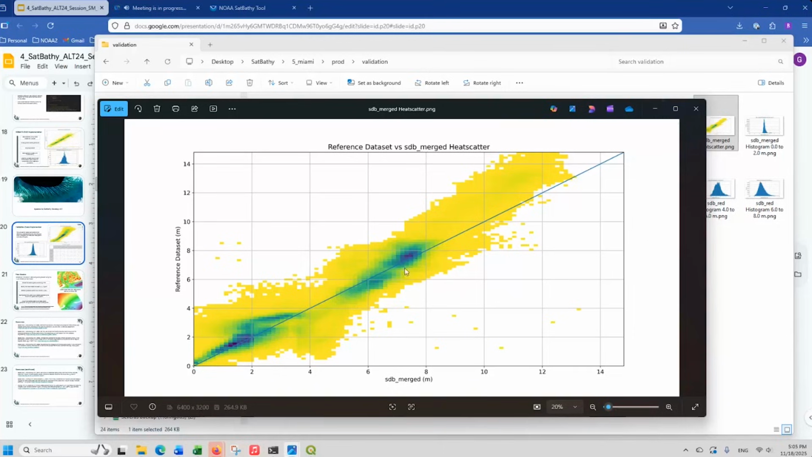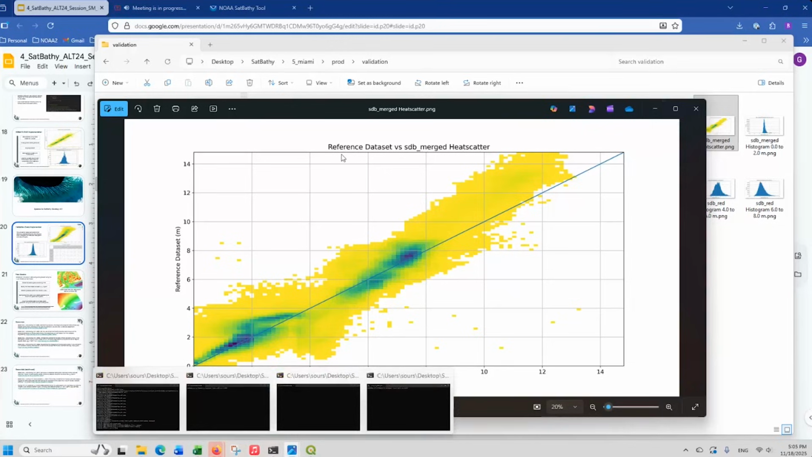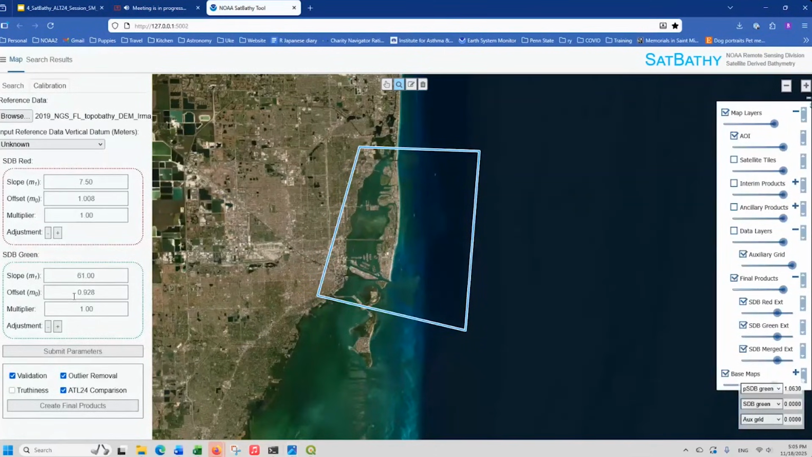But if it is a little off, you would do an adjustment in the tool. You could use the multiplier. Let's say the green, the dark spot, was a little below that line. You would do the adjustment for the green down here, and we'd probably do the minus. And you can always go back. That's the nice ability of the tool, to adjust and recreate the products. It's a nice benefit.